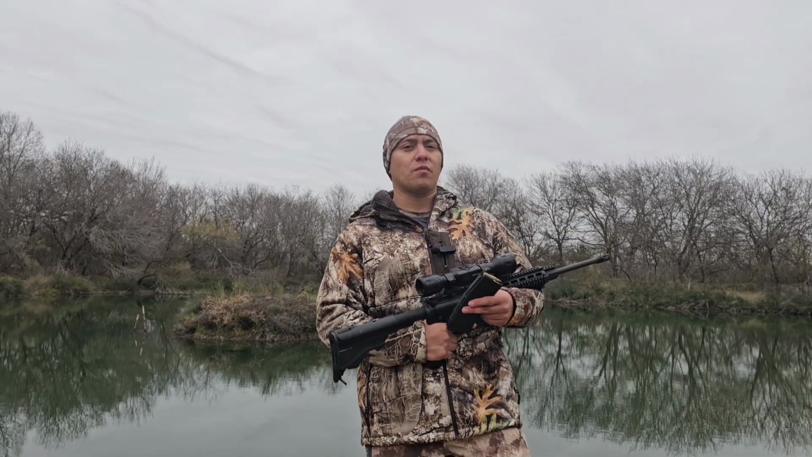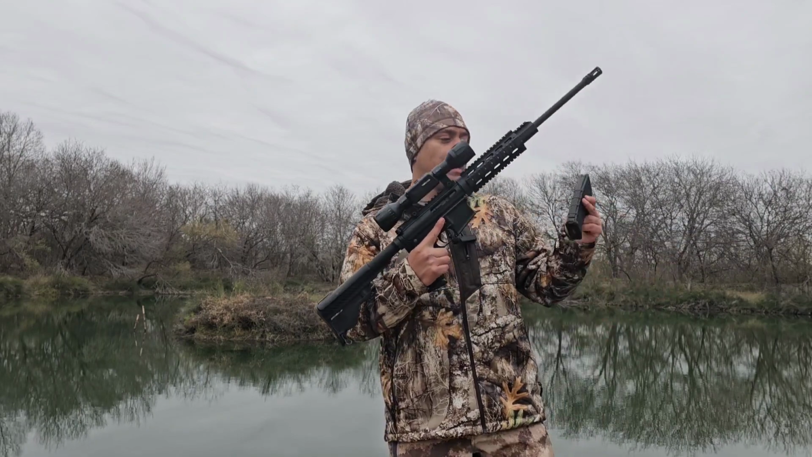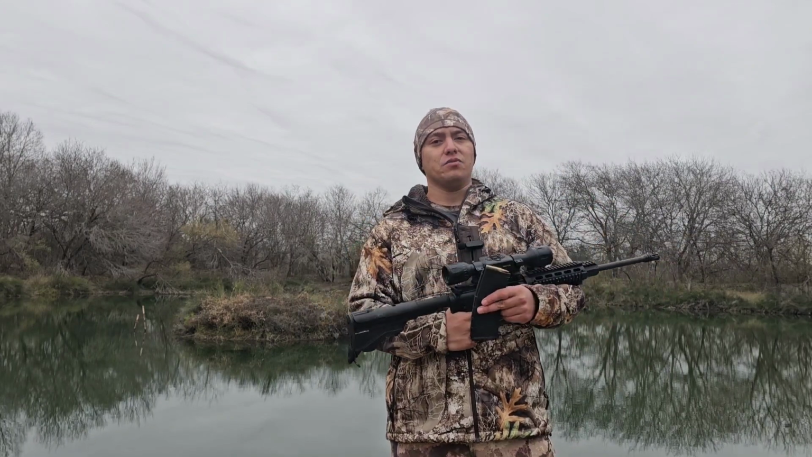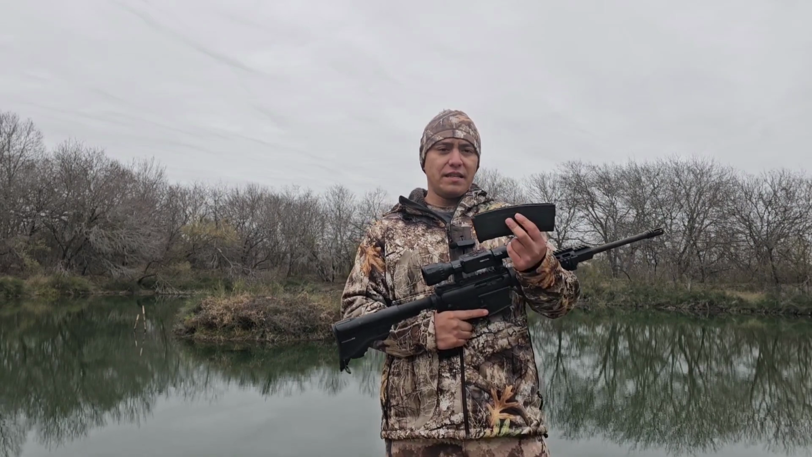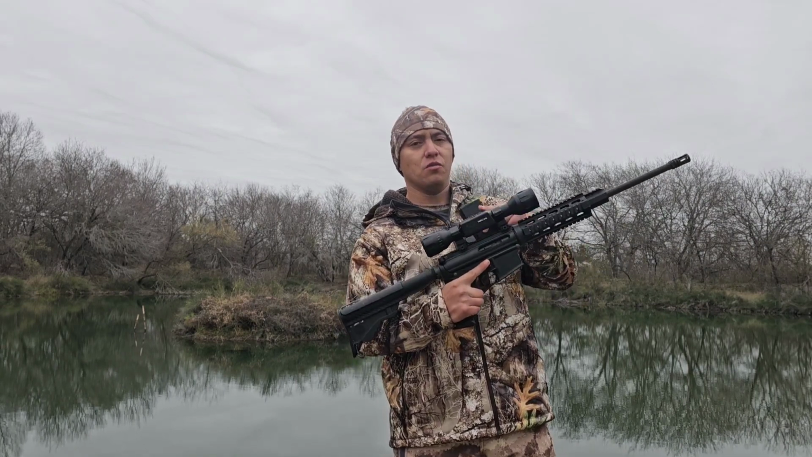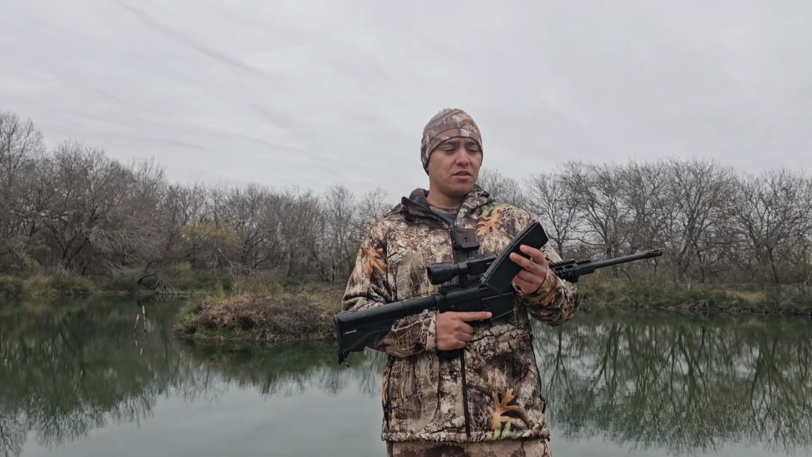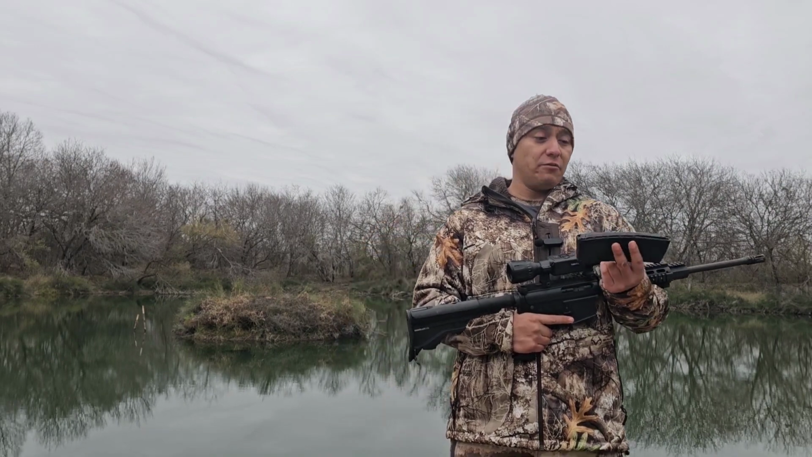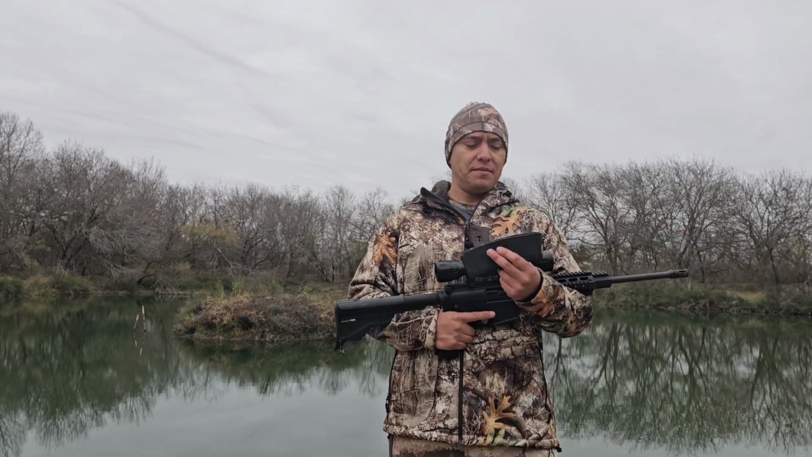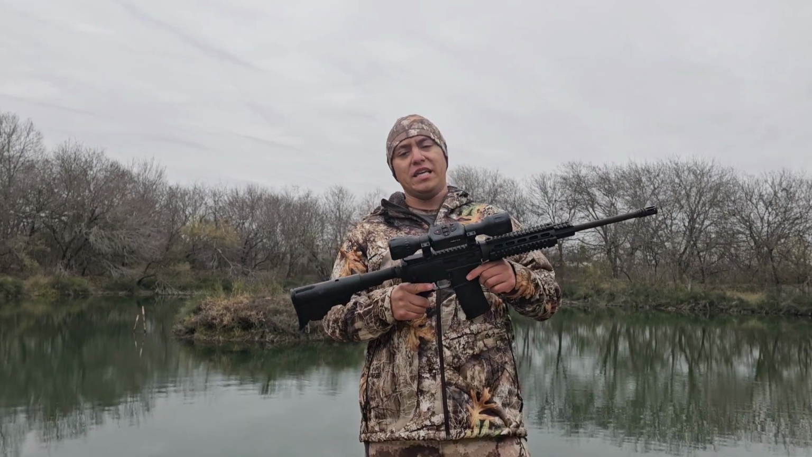I have one of those waterproof hard cases for the rifle itself, and I have a couple of mags in there as well, already loaded and ready to go. I'll leave these down below in the description. I'll leave the thermal down below in the description as well. But these are just standard 20 round mags that you can pick up at Academy or anywhere else that they sell magazines. So again, this is a standard AR-15 made by DPMS.